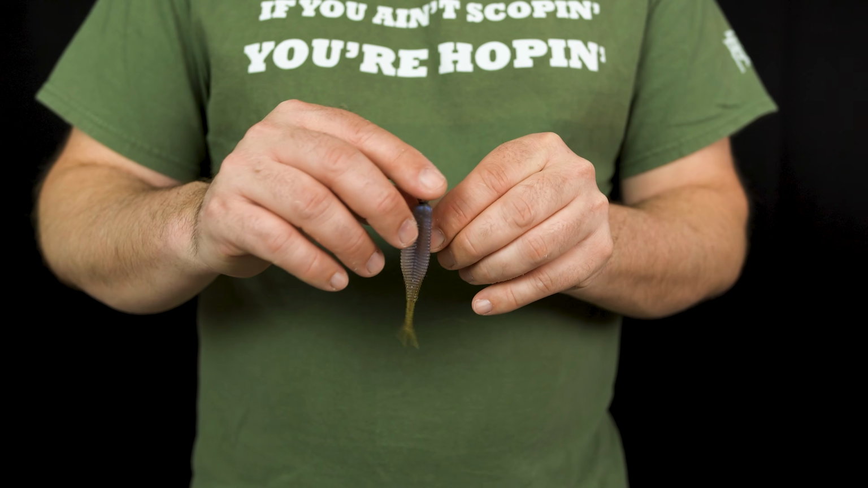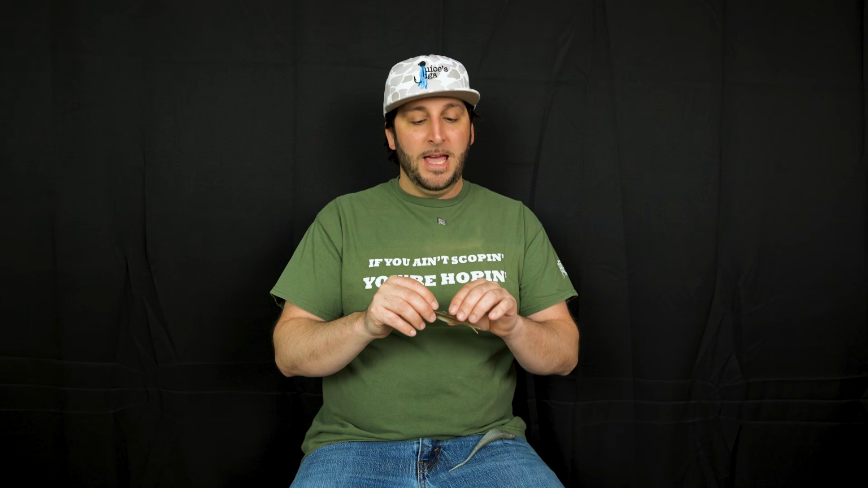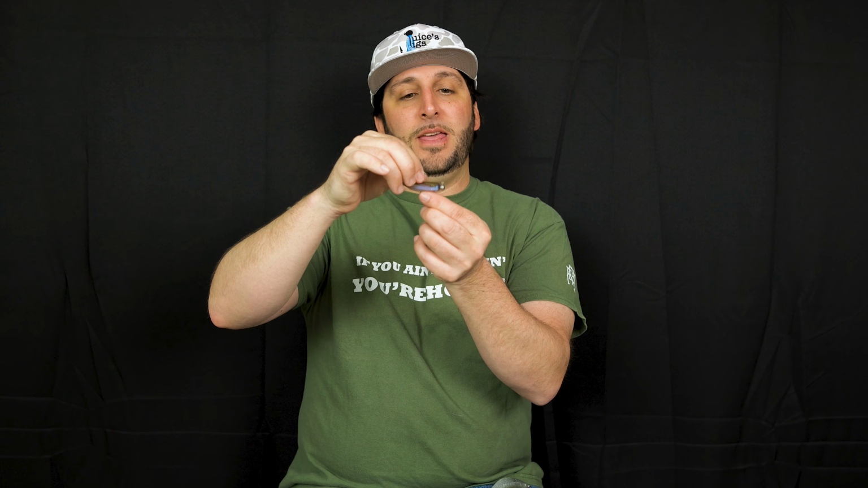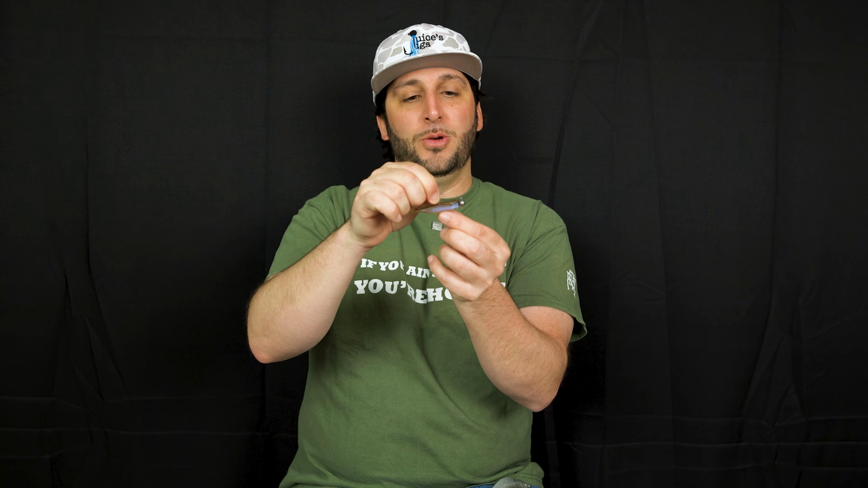This is pretty much the only color I throw in the Northeast. And then I throw 1 color in the South. I just need some kind of a shiner, dark backed color. But I throw this on a 1/8 ounce with a number 1 size tungsten hook. And what I like to do is I kind of jam the nose of that bait on that jig head. I kind of like it scrunched up there.